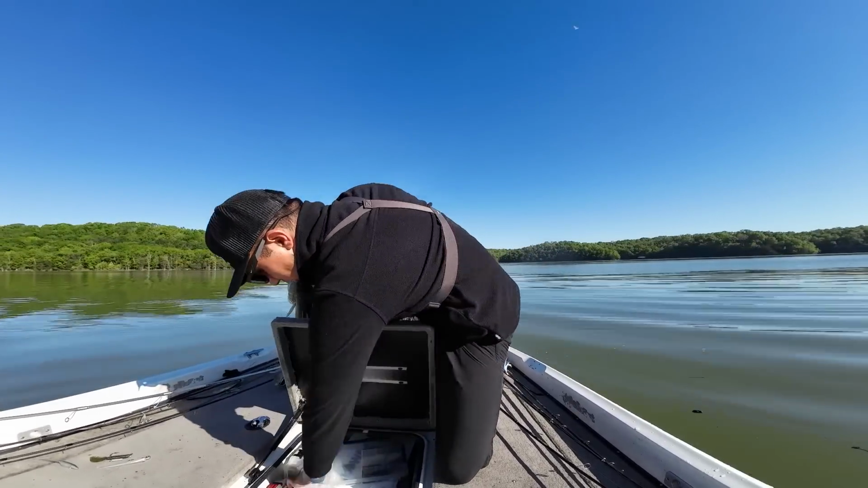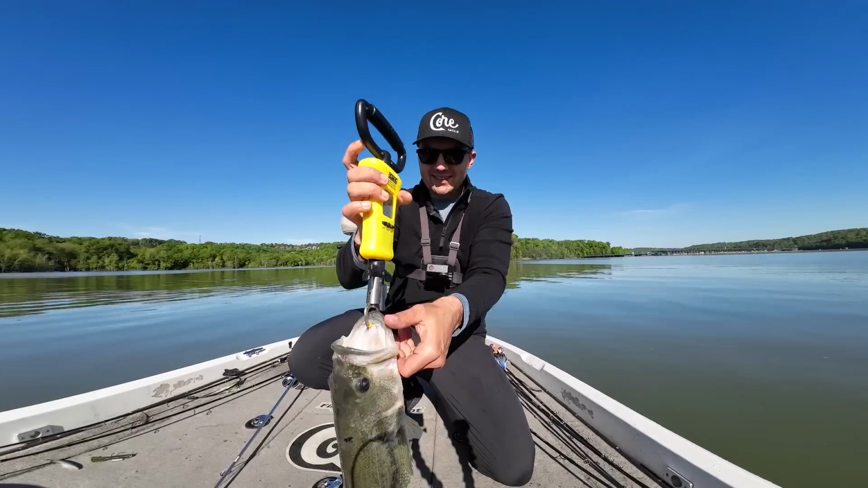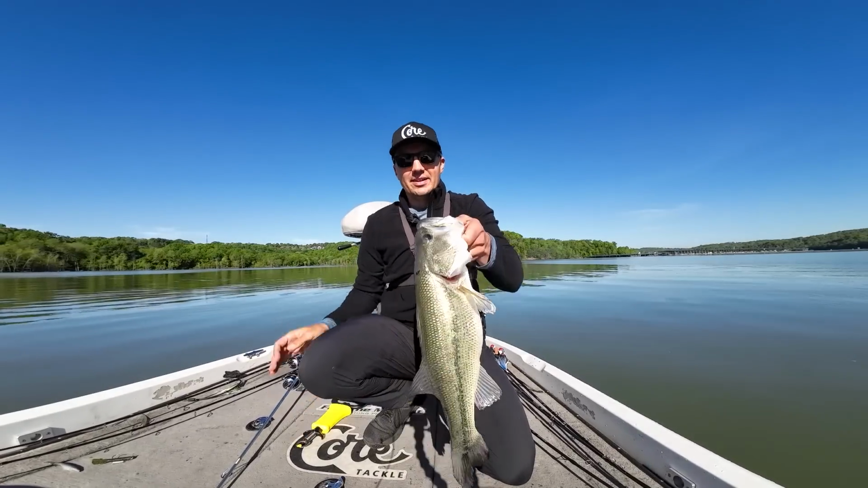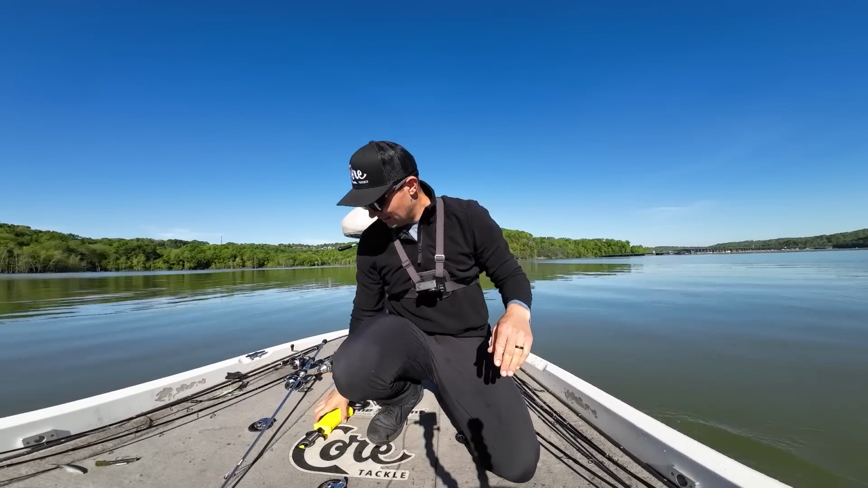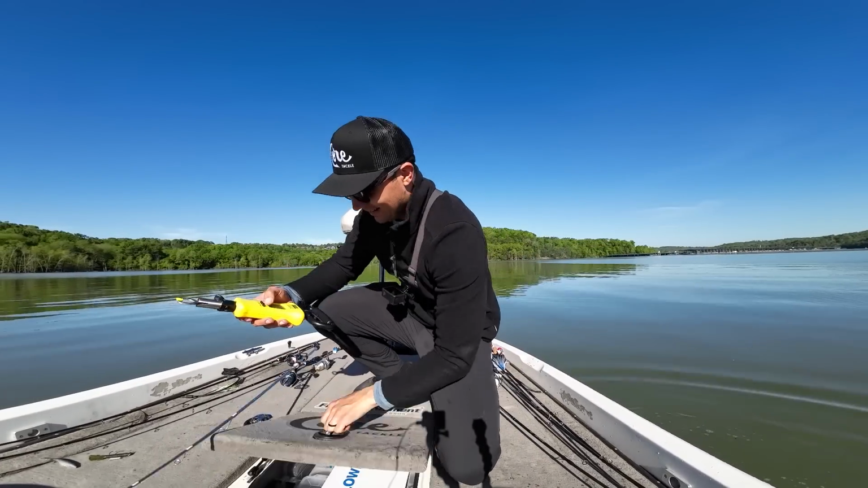Let me get weight on this guy real quick. Eyeballing him a little bit, 3 pounds, 9 ounces, but still a solid 3.5 pounder. Beautiful fish. What a nice one right there. Getting back down in the lake. Let's try to get another one, guys. This area has got them.